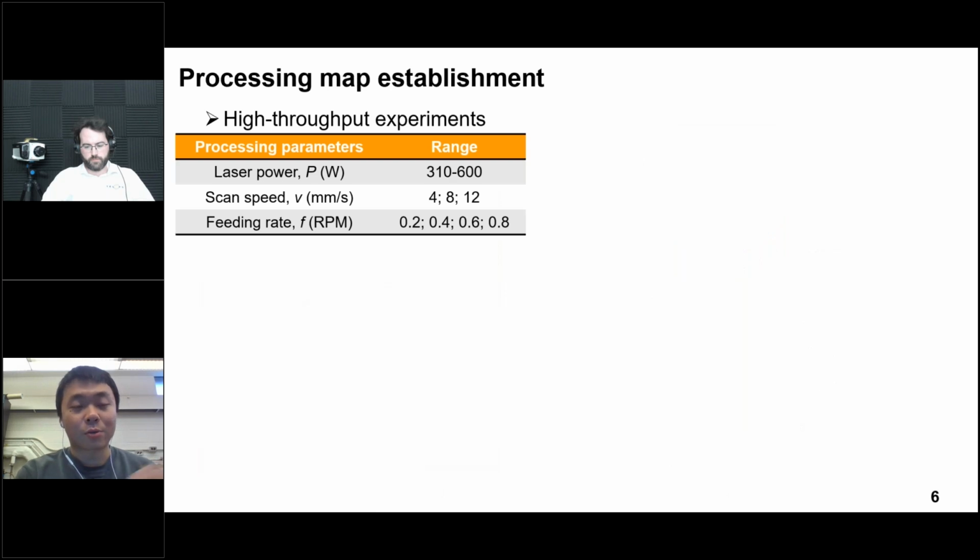So here is the selected region. So here is the processing design space we have selected for this experiment. For the laser power, we select from 310 watts to 600 watts with an interval of 10 watts. And we have three different scan speeds changing from 4 millimeter per second to 12 millimeter per second. For the feeding rate, we have 4 different options changing from 0.2 RPM to 0.8 RPM. So in total, we can generate a design space which contains 360 different processing parameters.